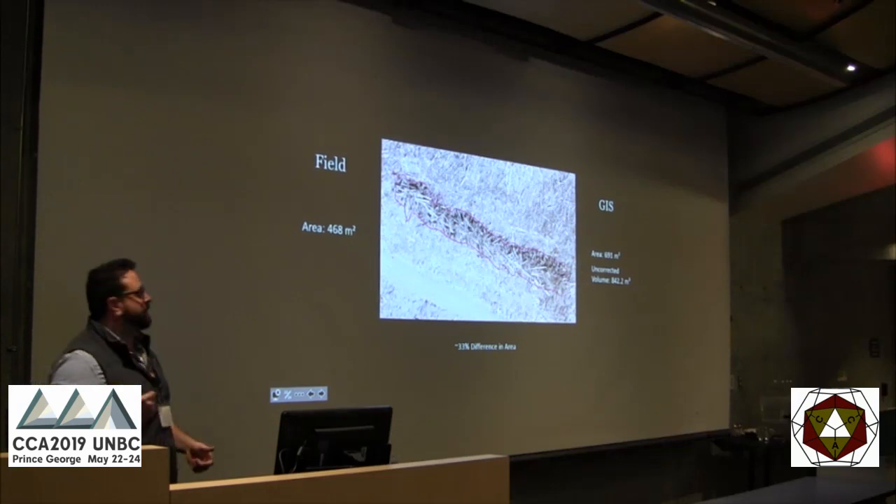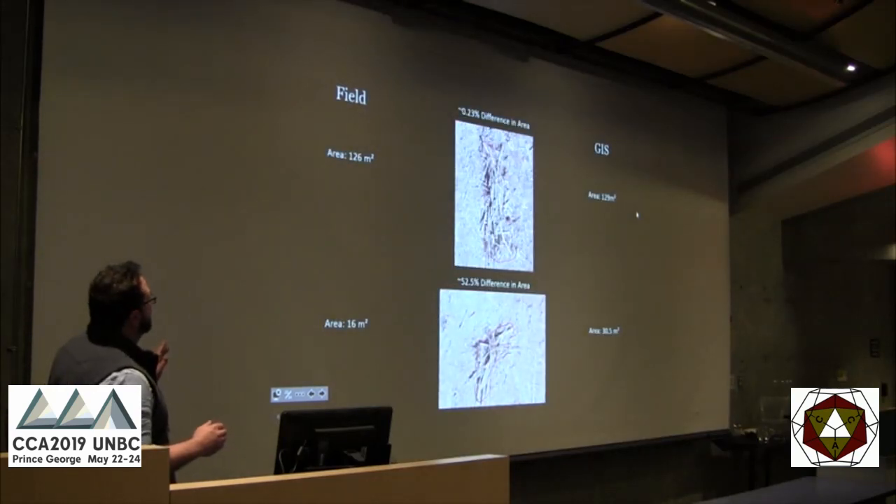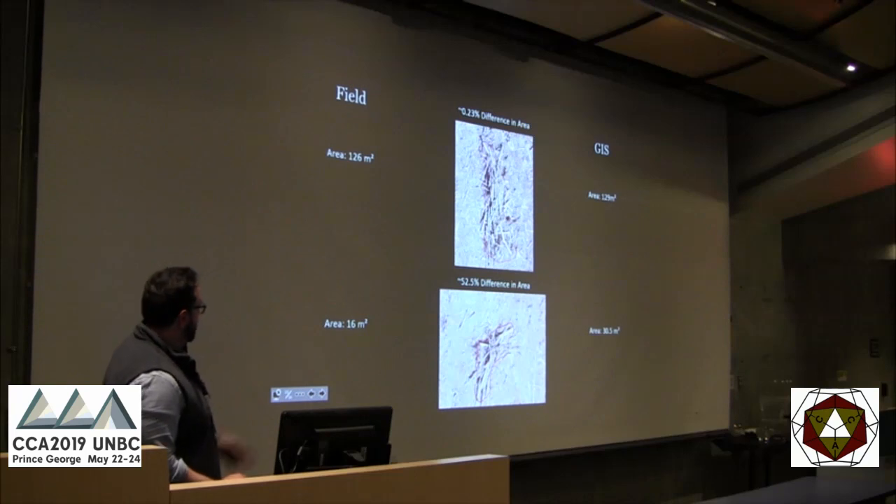They'll do correction factors. So that's a 33% difference in area when we look just in 2D. Some of them are bang on. That's what they came back with, and that's what I came up with. It was stupendous. But then this one, we had over twice the size in area.